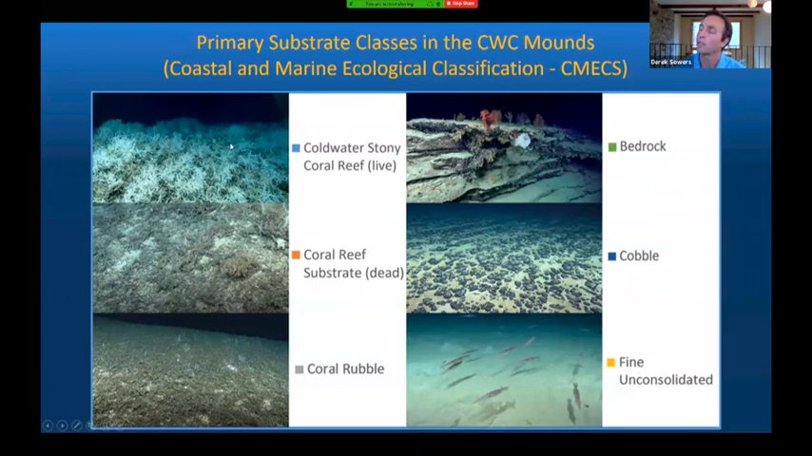This is what the substrate classes look like in these coral reef areas. So at the top left, you have what a live reef would look like. This is Lophelia pertusa. Below that is what those corals might look like when they're dead, so that you still have coral standing structure providing habitat, but the coral itself is not living anymore. And then typically moving down slope a little, you have these large fields of coral rubble. This is not from damage, this is just a natural degradation and what this habitat looks like after thousands of years of growth and change. There's a bedrock class. We found large areas of cobble and then fine unconsolidated sediments.